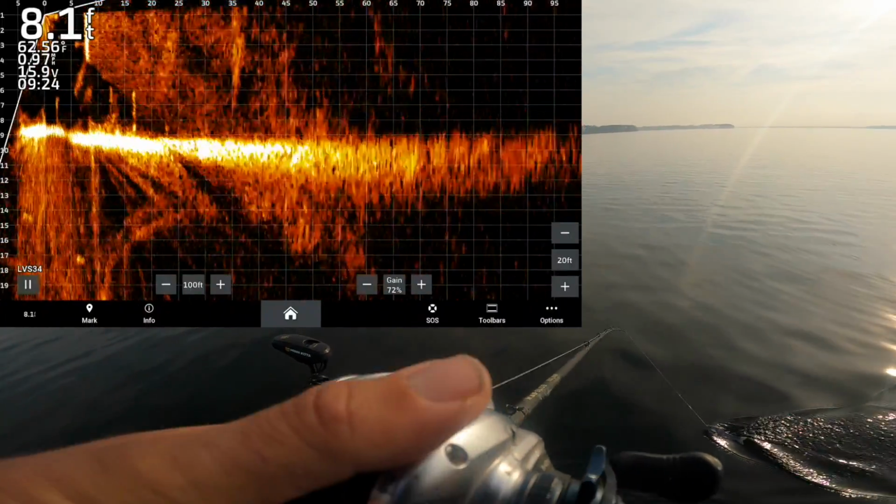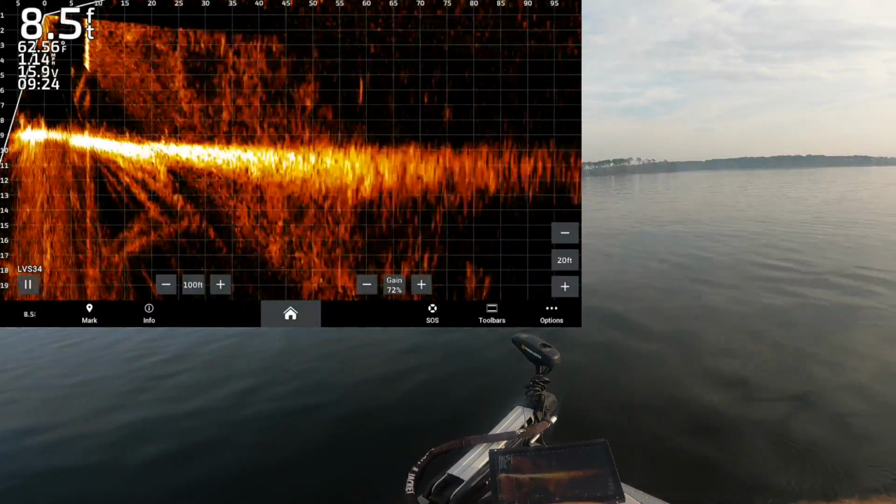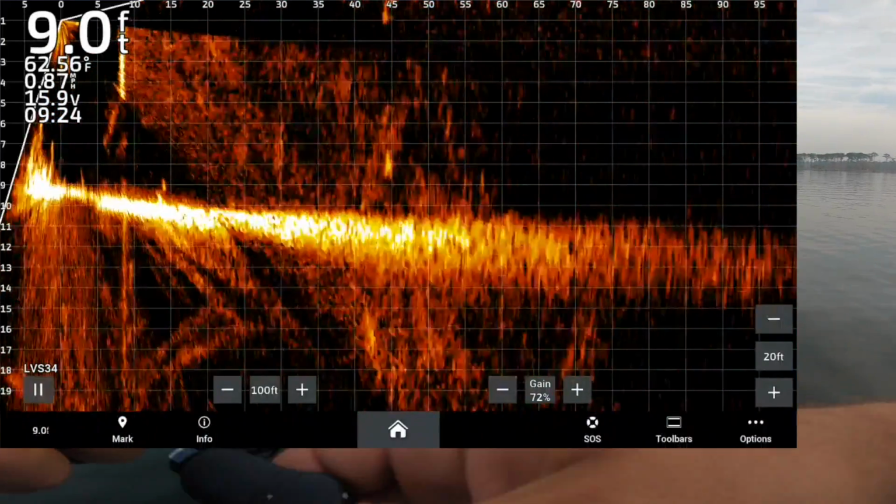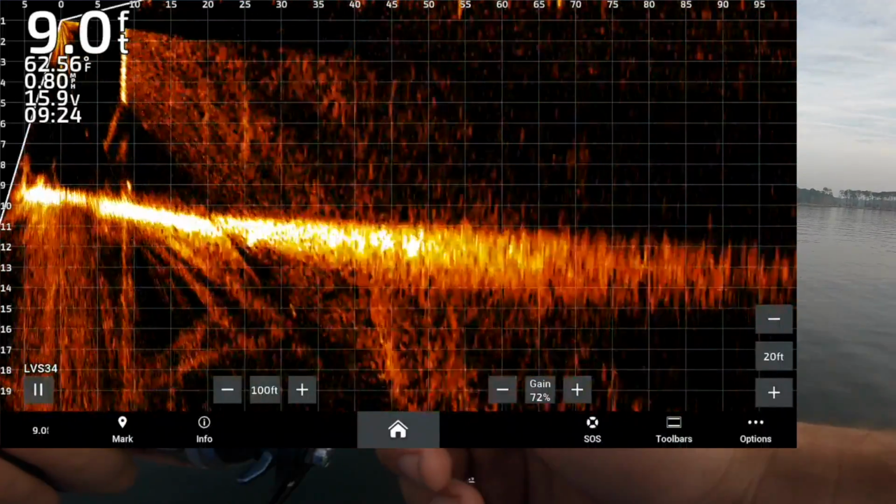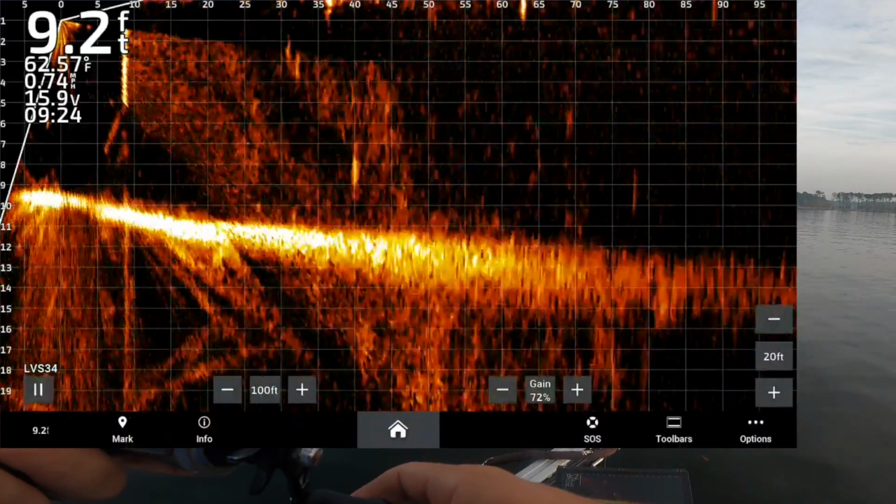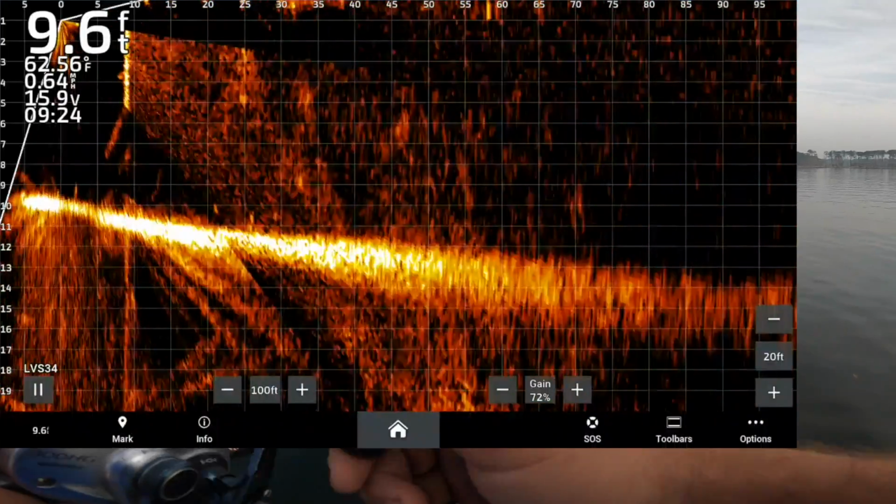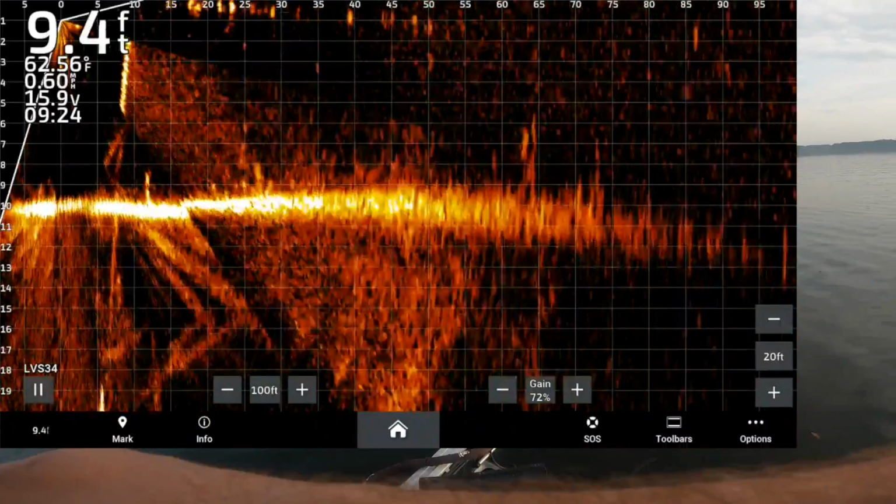See, there's a big individual fish right there. Right over the splash. We'll see if she comes up when she sees the bait here in a second. Keeping her distance. Not gonna do it. On to the next one. Ooh, there's a group of them right there. I like that.